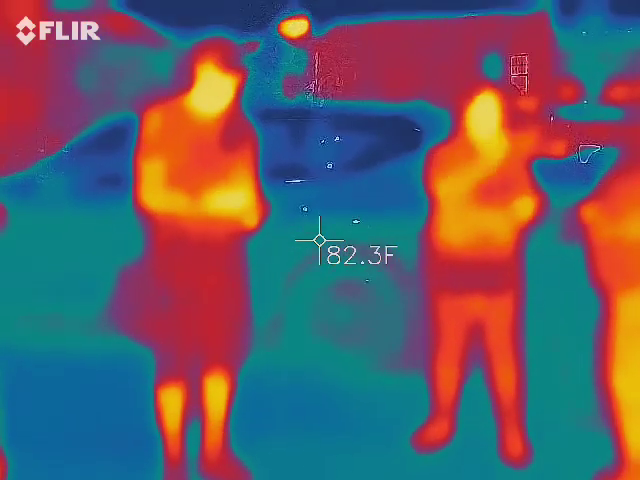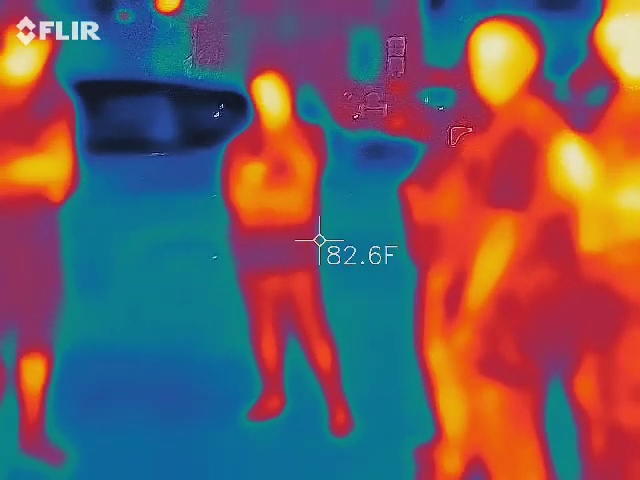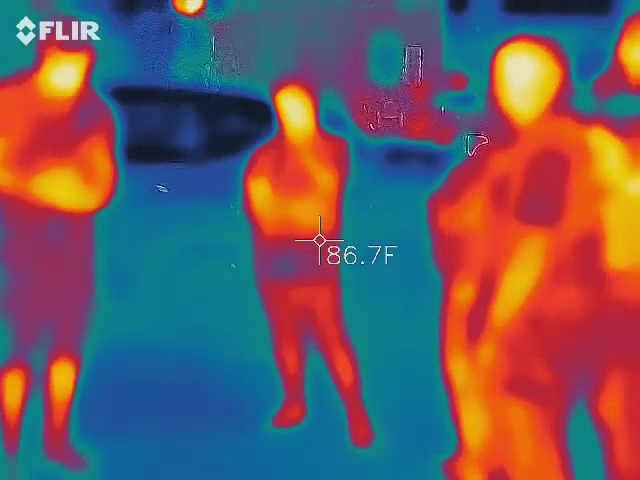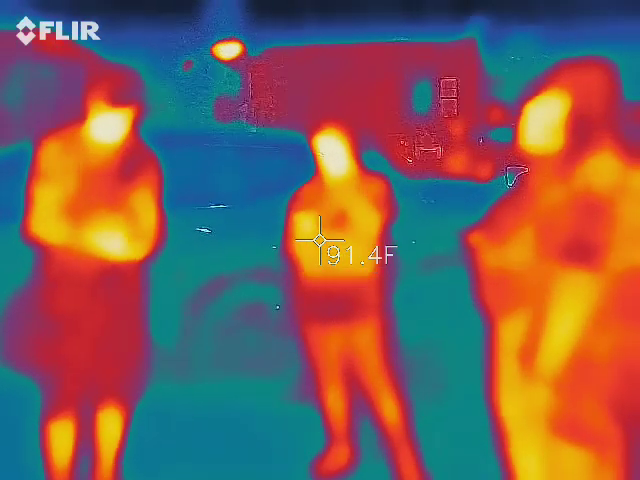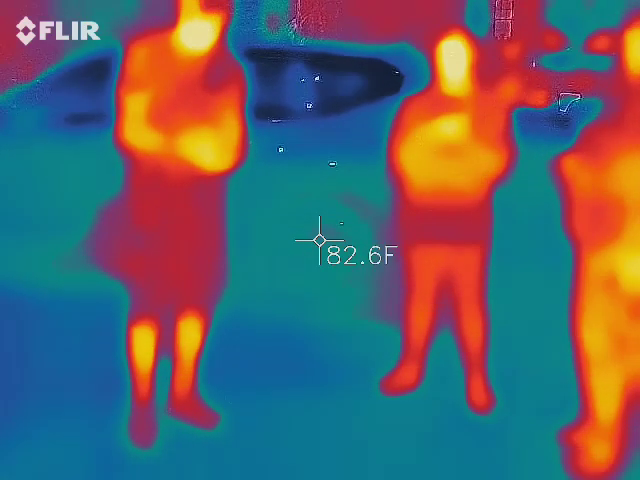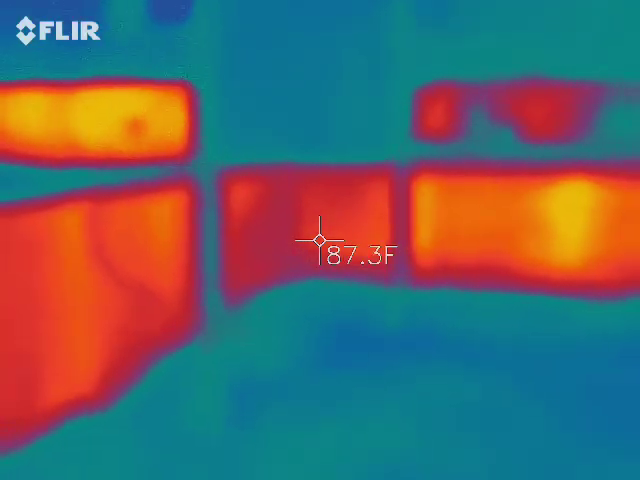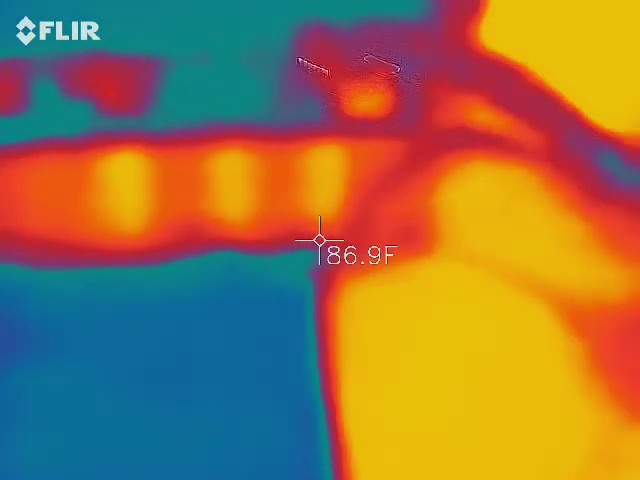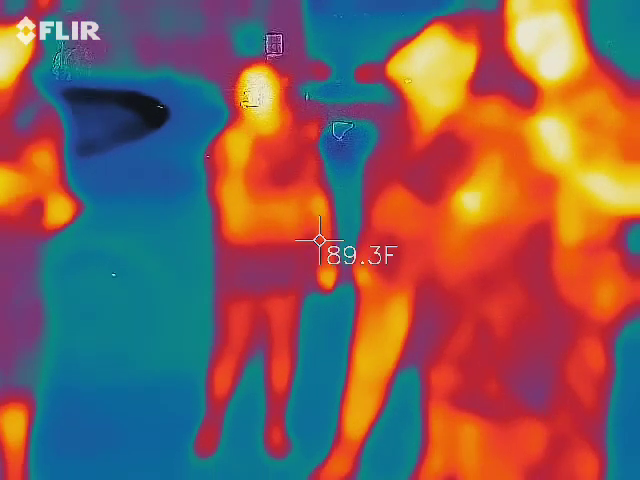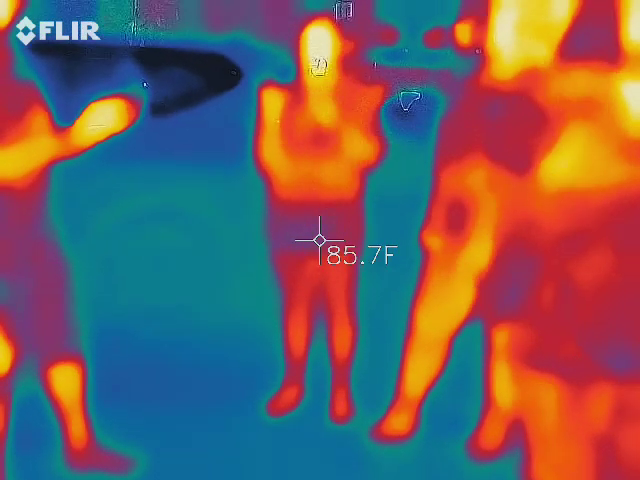Just want to give you guys a quick example of what I caught last night while I was here. You saw that TikTok where people catch a ghost on their thermal sensor thing? It's short and it's very, very brief. So I'll play it just so you guys get the gist of it. Turn it sideways so everybody can see.